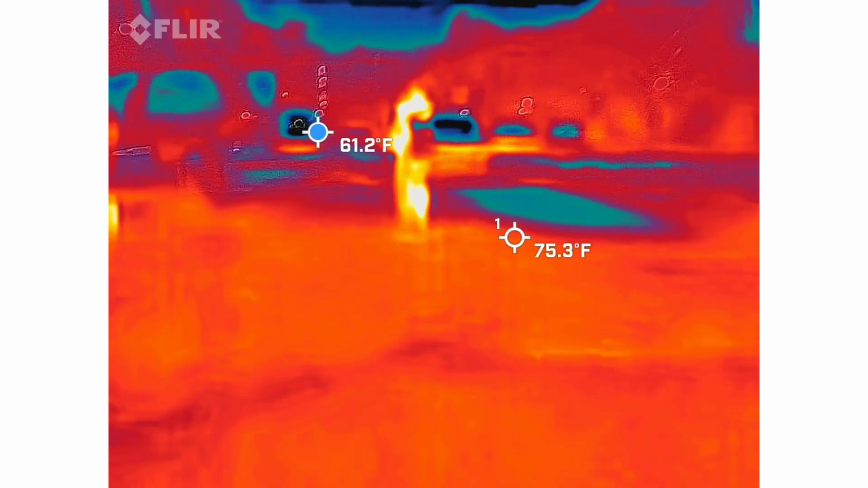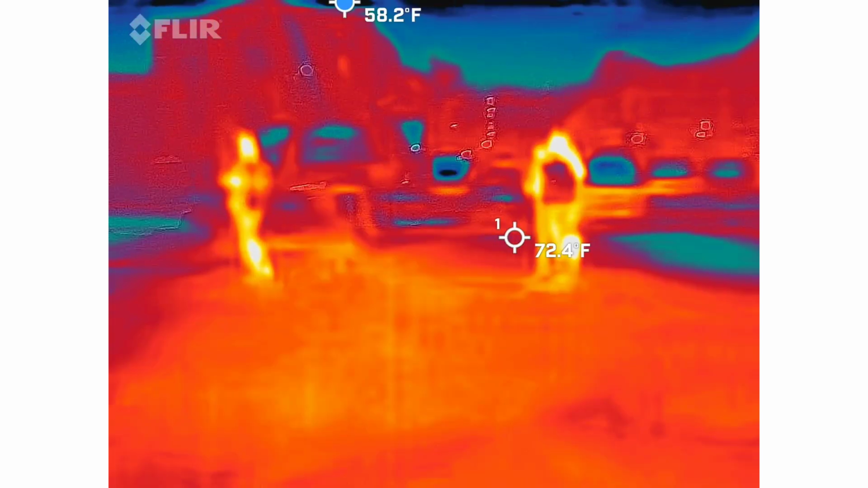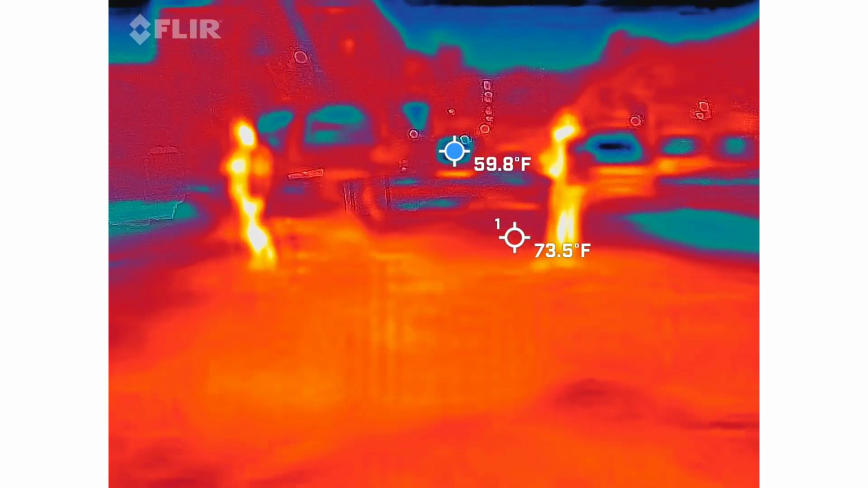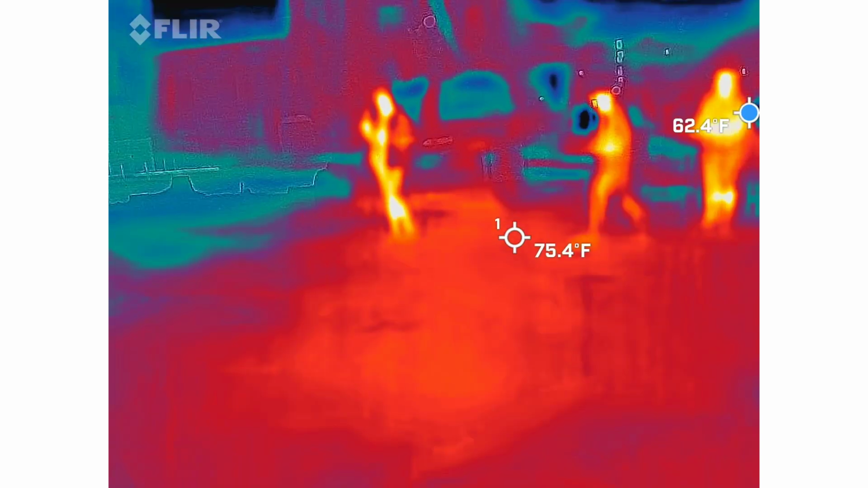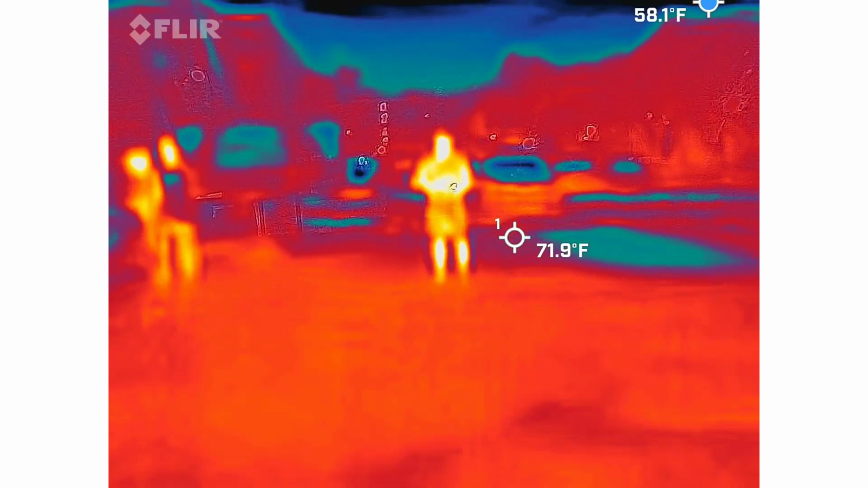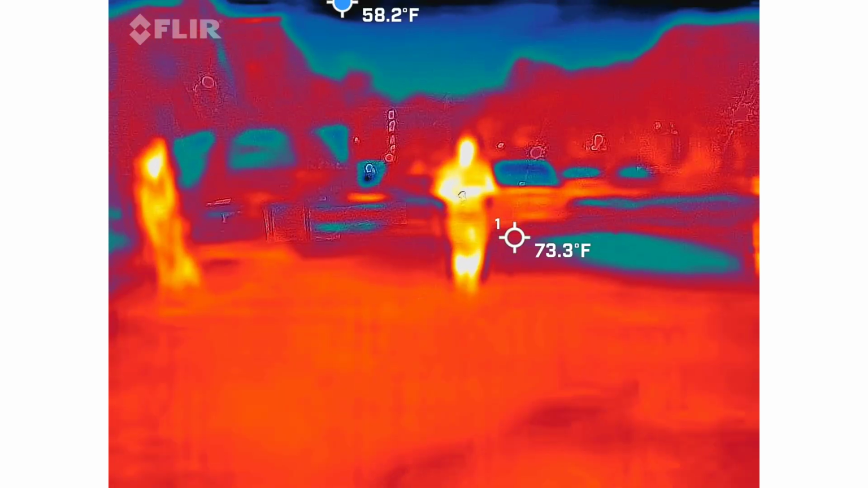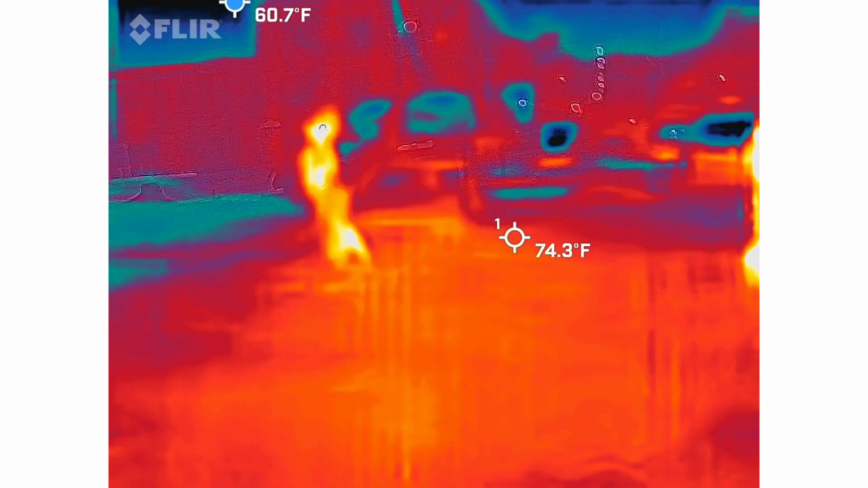Anything cold? Not a thing. Think they left with the house? Yeah. I've heard 97.5 twice. She's getting a radio station. 97.5. Charleston, South Carolina.